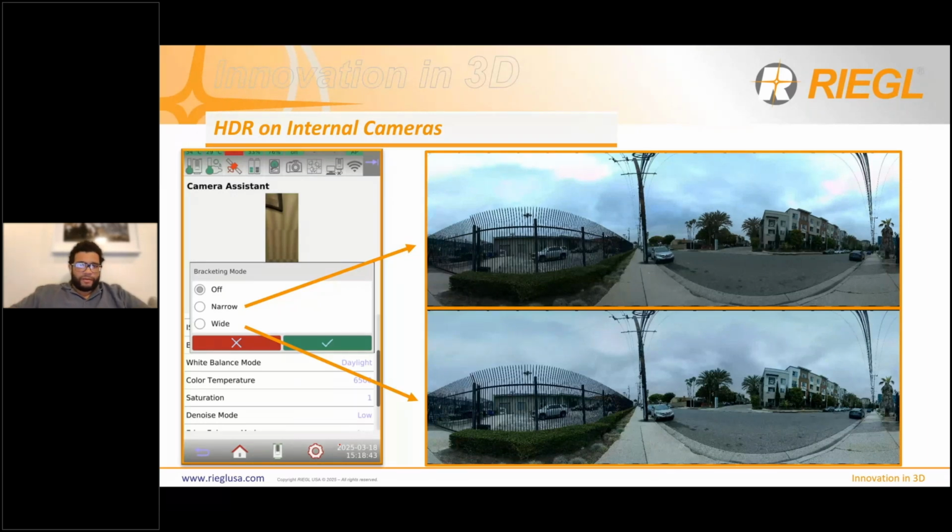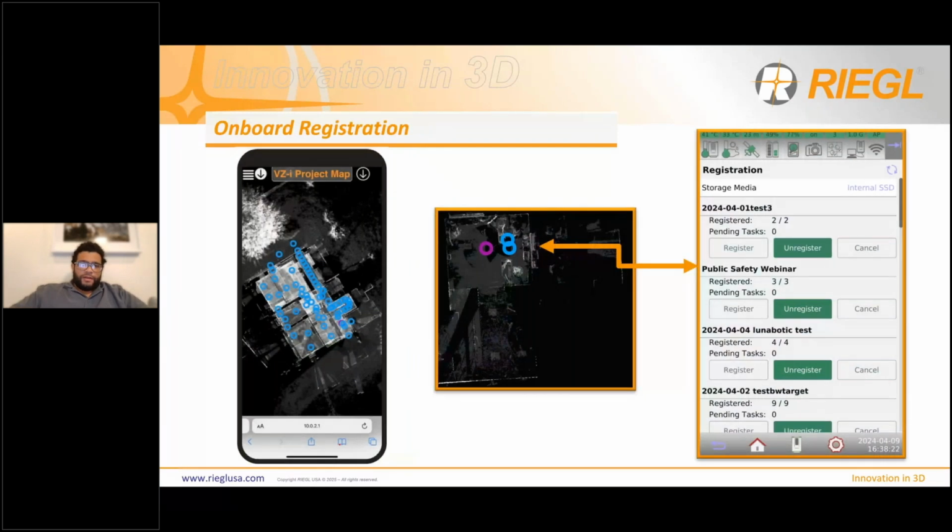So now I'll talk more about registration. This is one of the two slides I have on registration, but the scanner does, again, register all of those scans for you. If you have your smartphone with you, you can scan a QR code that's on the back of the VZ-600i screen, and it'll actually take you to a map of what you've already collected.